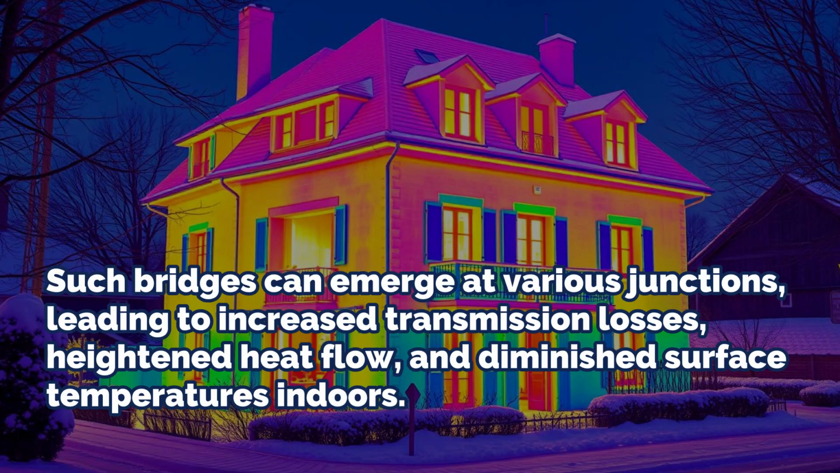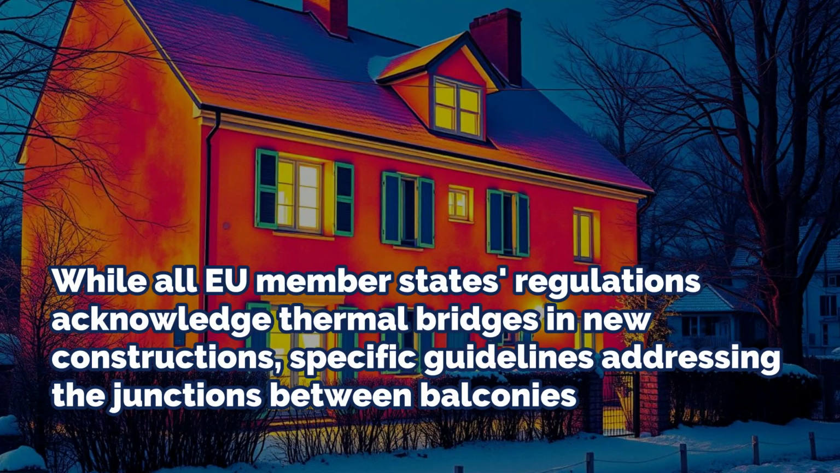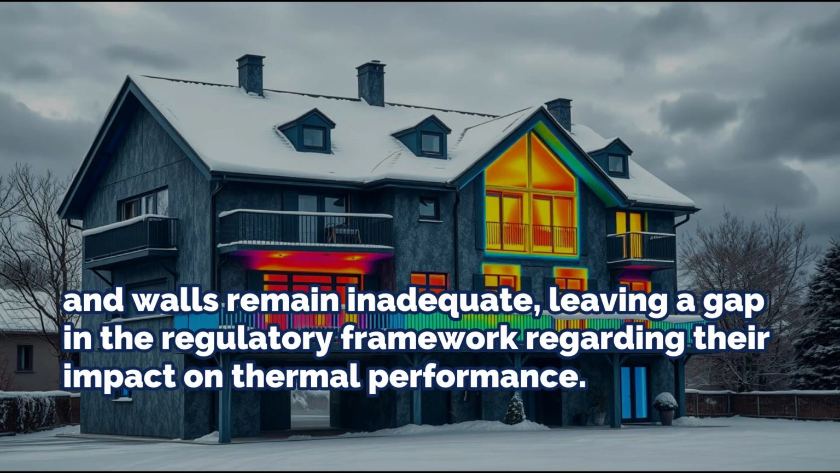Such bridges can emerge at various junctions, leading to increased transmission losses, heightened heat flow, and diminished surface temperatures indoors. While all EU member states' regulations acknowledge thermal bridges in new constructions, specific guidelines addressing the junctions between balconies and walls remain inadequate, leaving a gap in the regulatory framework regarding their impact on thermal performance.